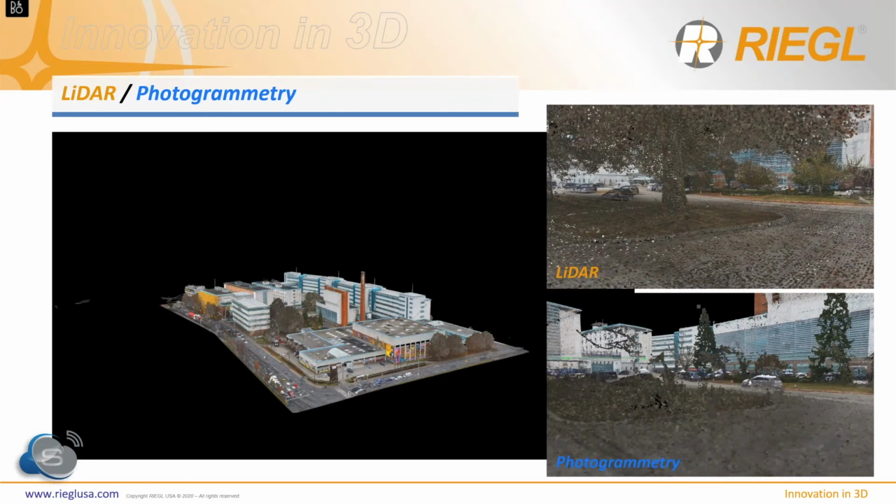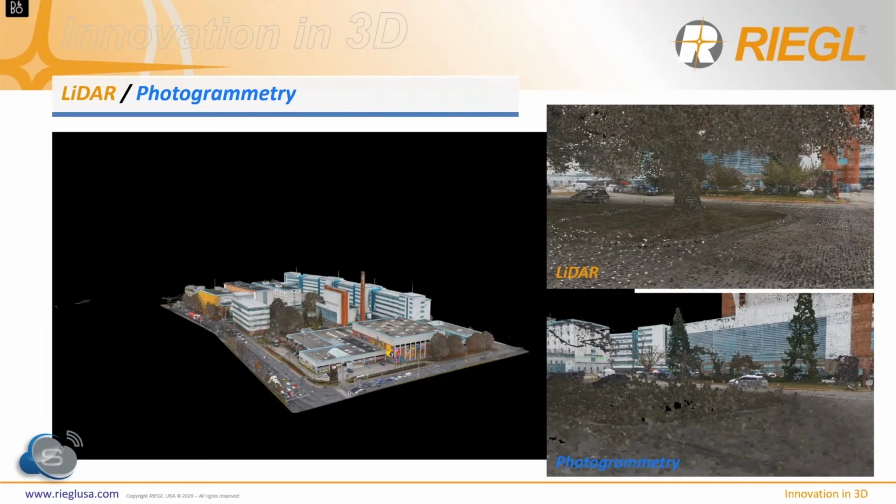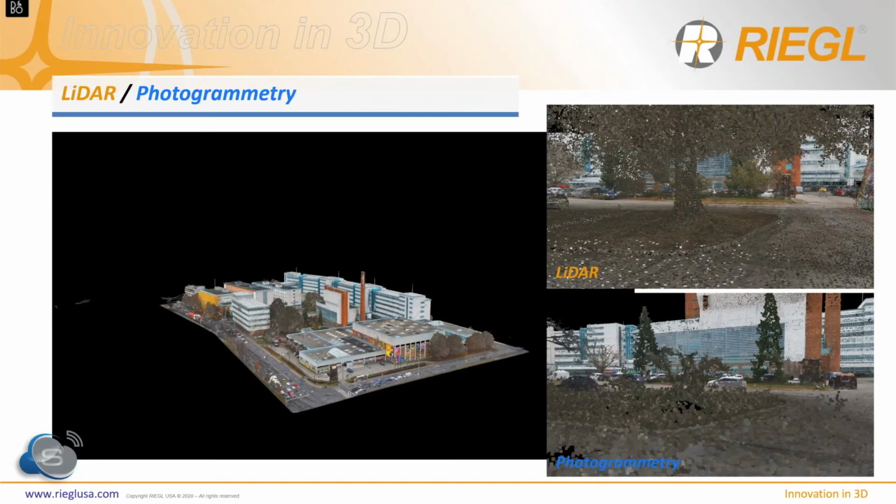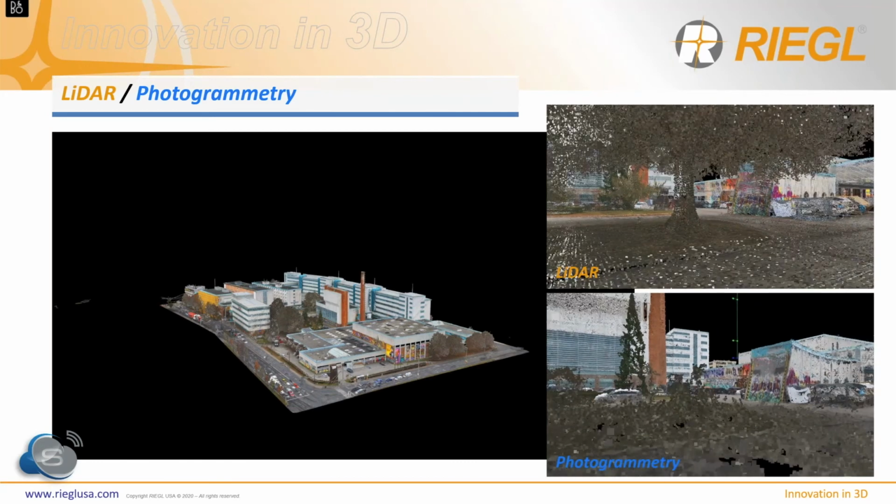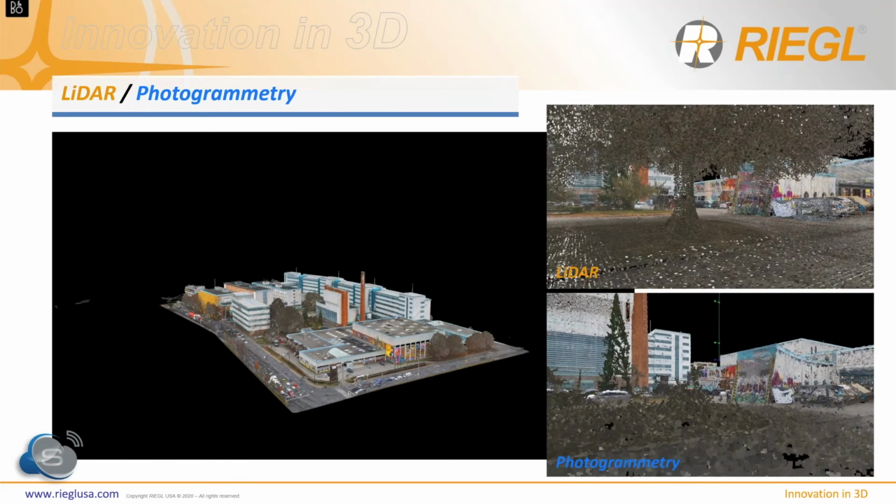The two videos on the right show the same perspective in the same situation. What you can clearly see is that photogrammetry was not able to produce the tree. But what is more interesting, LiDAR was able to collect the curbs under the tree. So it is possible to collect those data only with a LiDAR system.